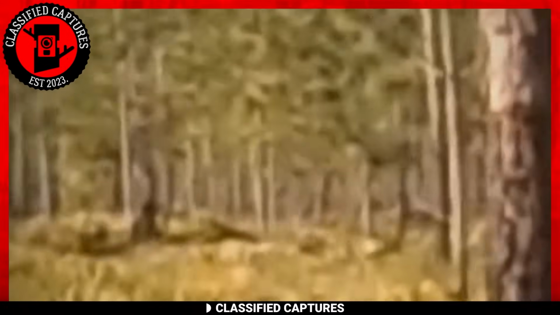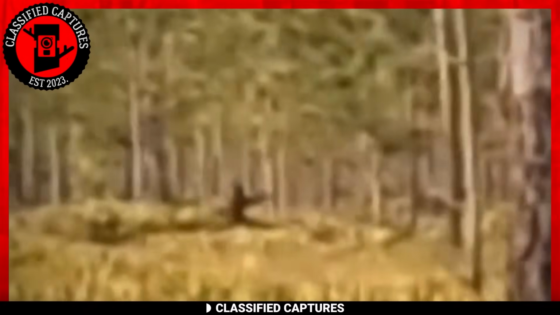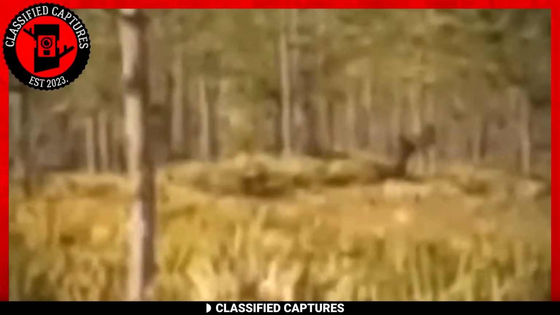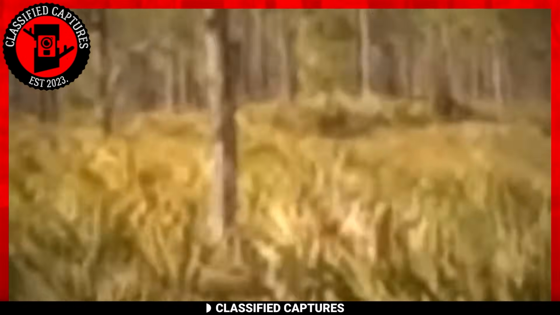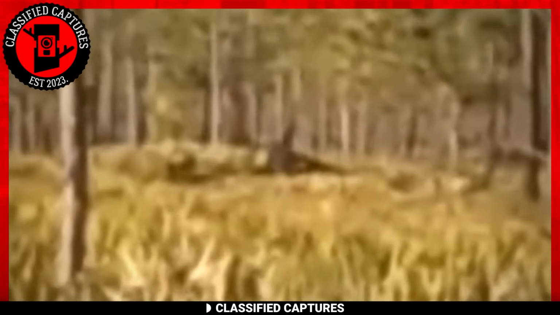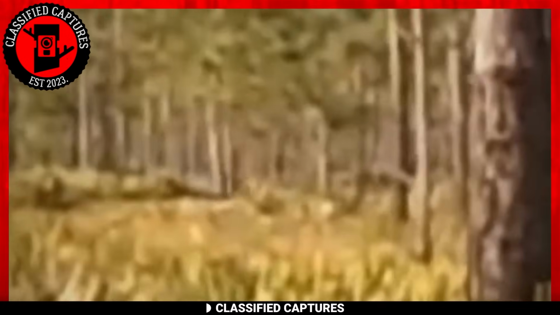The elusive Bigfoot, a creature that has captivated the imaginations of many for generations. Now, feast your eyes on this intriguing footage captured deep within the woods. In this compelling clip, a figure that bears a striking resemblance to the legendary Bigfoot is seen effortlessly manipulating a massive tree, bending it with apparent ease.